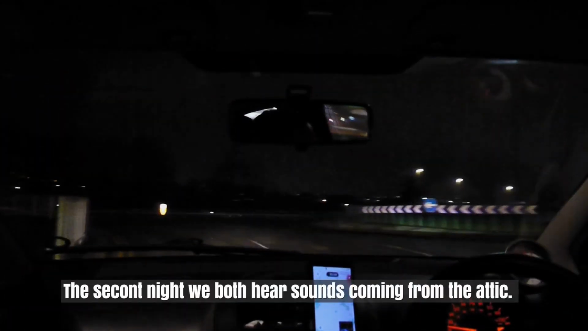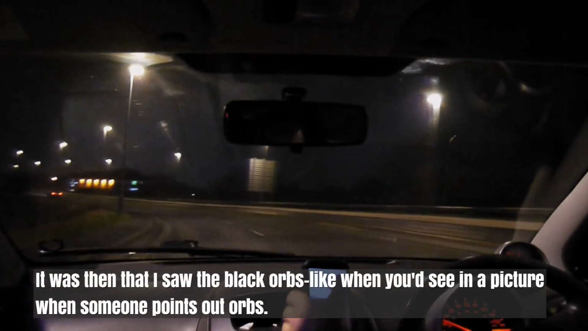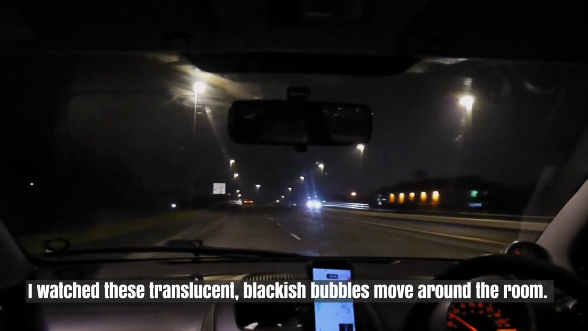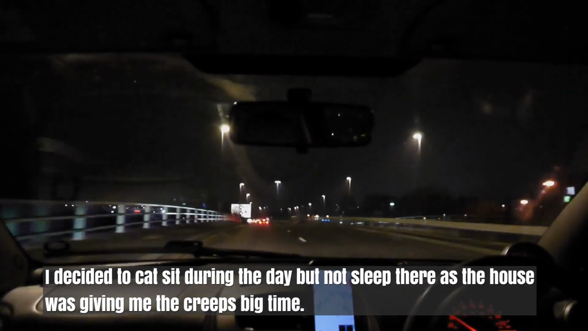The second night we both heard the sounds coming from the attic. We decided to spend the rest of the night sleeping on the couches in the family room. It was then that I saw the black orbs, like what you'd see in a picture when someone points out orbs. I watched these translucent, blackish bubbles move around the room. I decided to cat sit during the day, but not sleep there as the house was giving me the creeps big time.